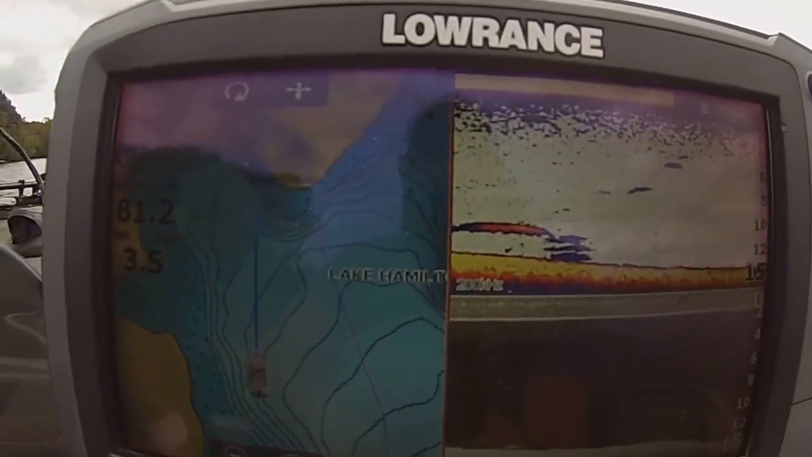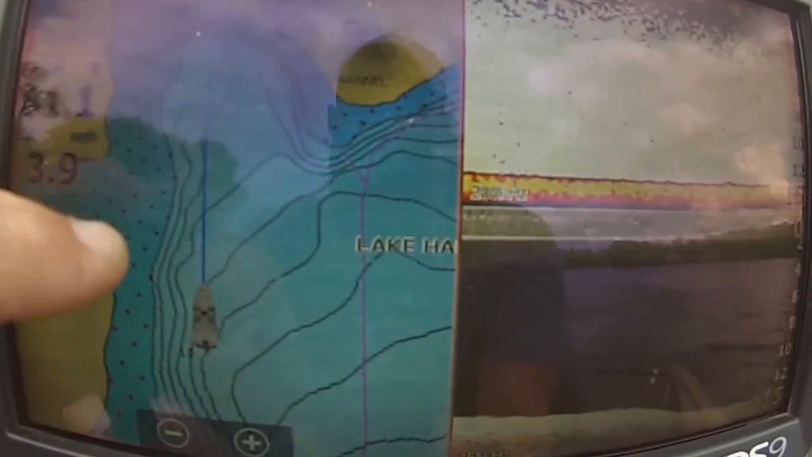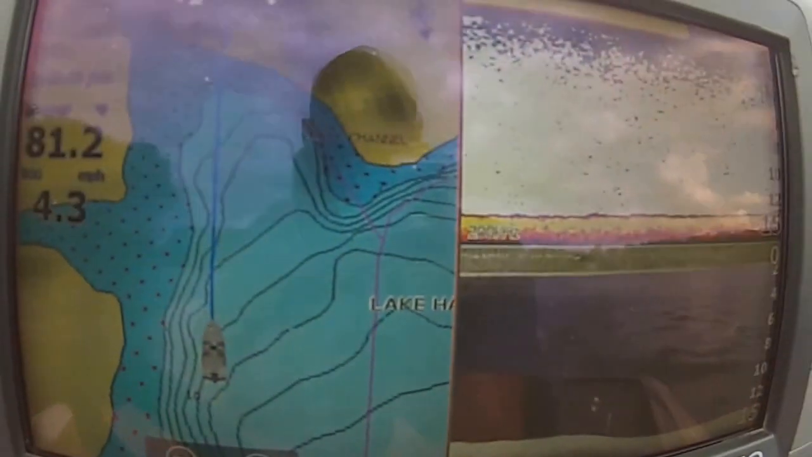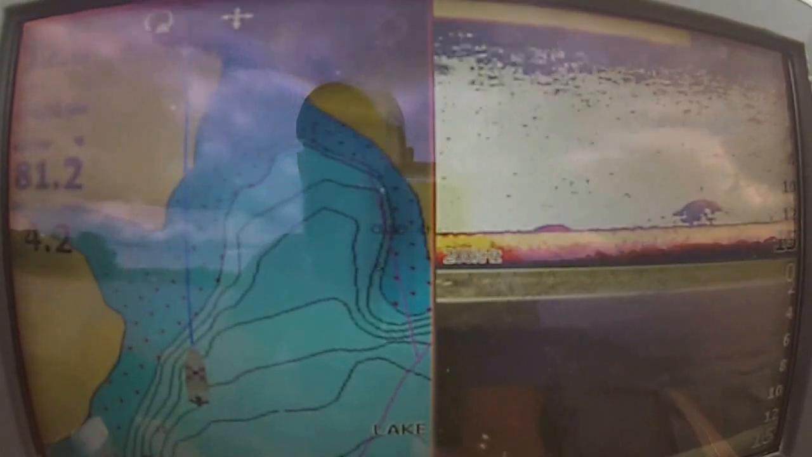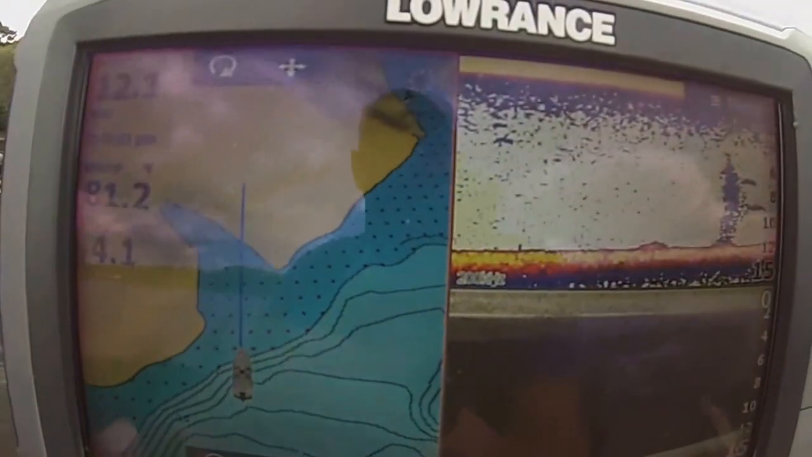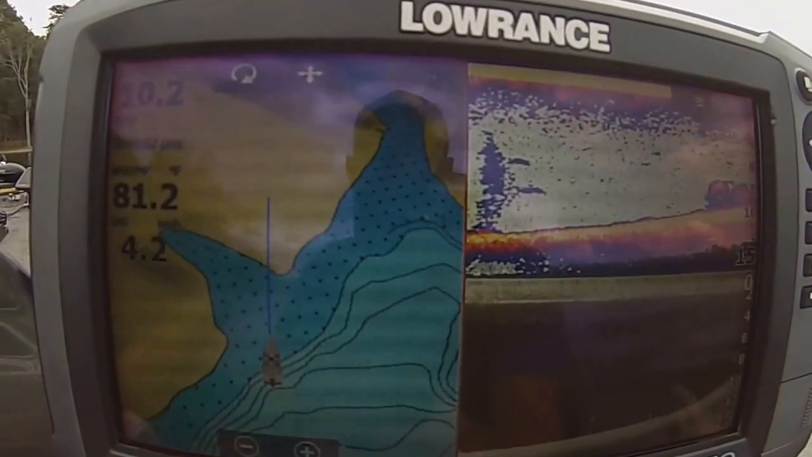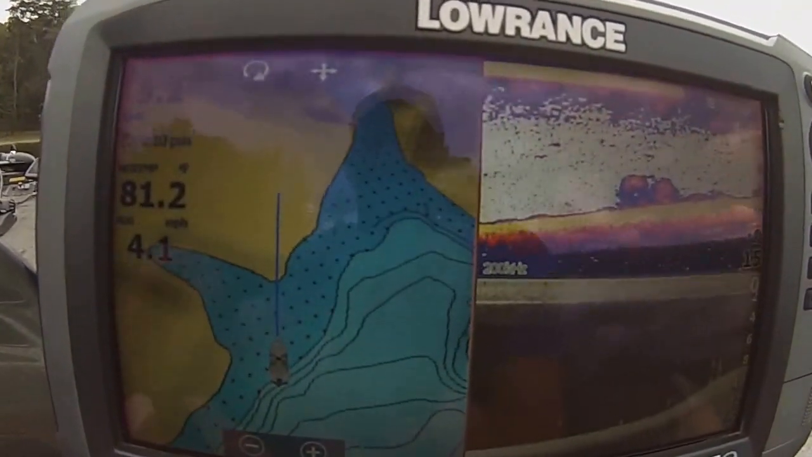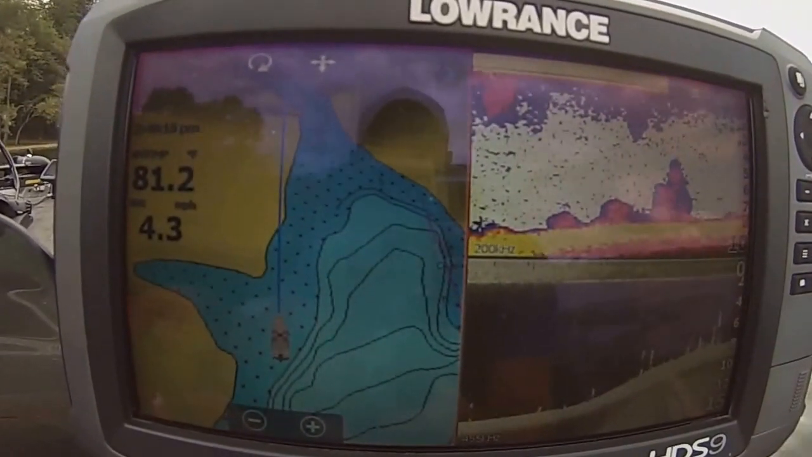I'm gonna cruise on the graph here and show you what it looks like and what I look for. But let's just take a look at it. All right, see, I've been looking for these shallow flats. So let me cruise over the flats, and we'll start seeing some grass, because we're in 12 foot of water. And let's get up shallow. All right, here we go. Now we're getting into some grass, a little bit, not a whole lot. There we go. Now we're coming into some pretty thick mats.